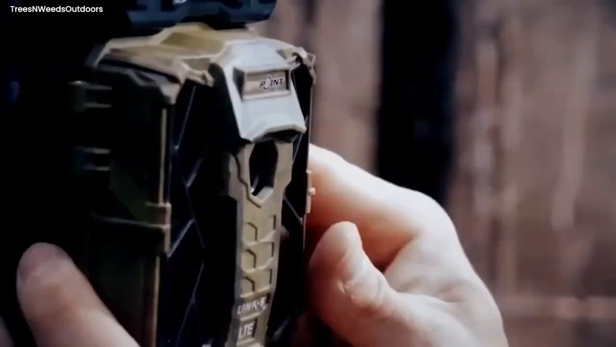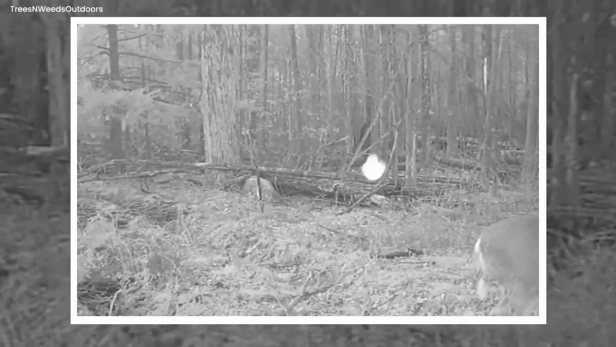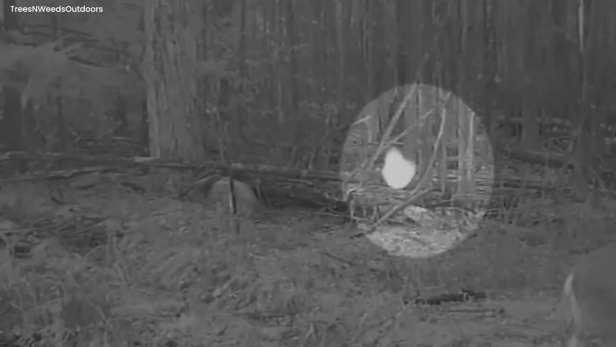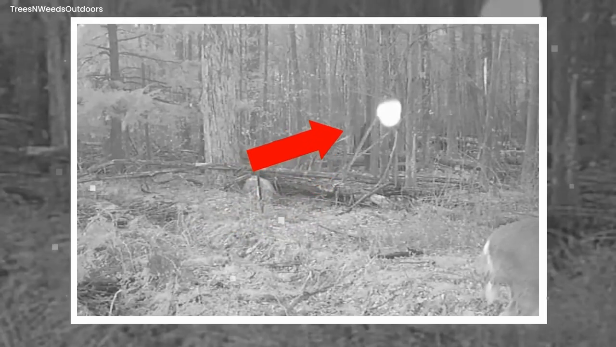Glowing orb mystery. The trail camera in broad daylight captured an odd luminous sphere. This glowing ball-shaped entity drifted across the sky, sending shivers due to its eerie presence. It was a mysterious, spectral being, unlike any known creature. Its lack of a discernible body intensified the intrigue.